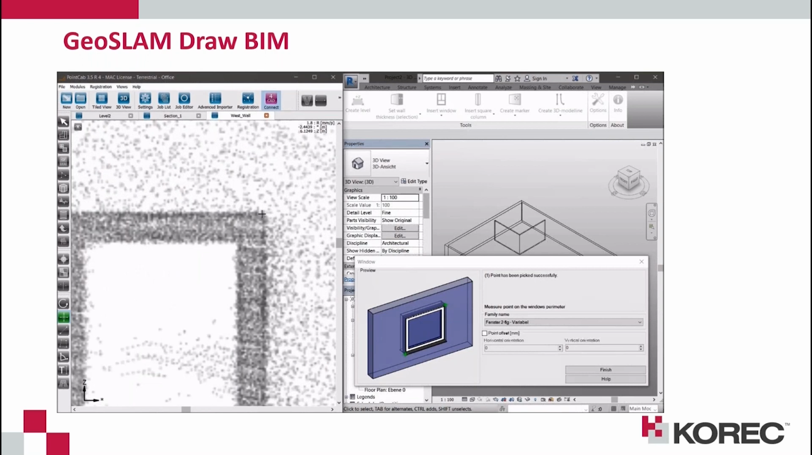So we've got, as Ben mentioned earlier, part of the software. GeoSLAM Hub and Draw come as standard with every single solution, so everyone gets access to the software. But we do have certain upgrade paths. And this is an example of GeoSLAM Draw BIM. So GeoSLAM Draw BIM is fantastic for new users of Revit, or for people that are maybe running on older versions of Revit that can't handle point clouds too well.